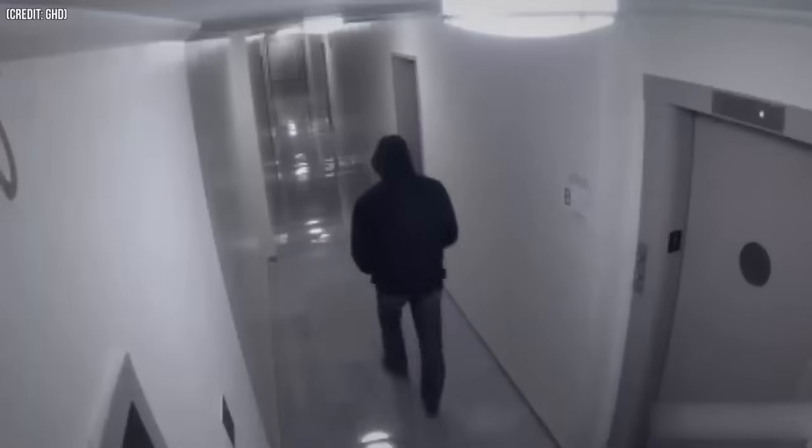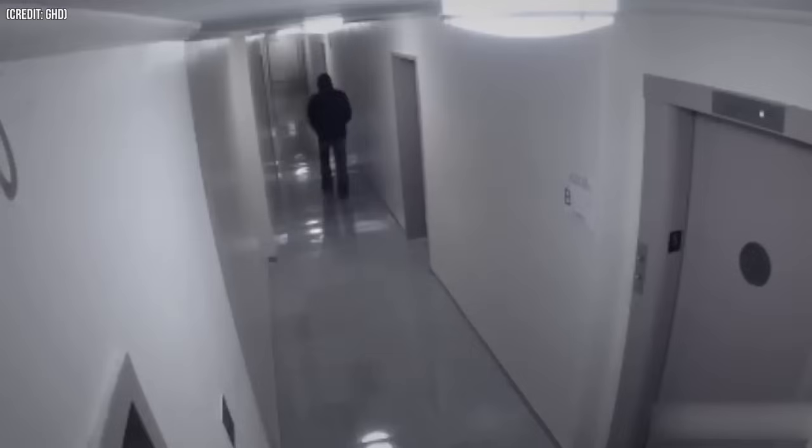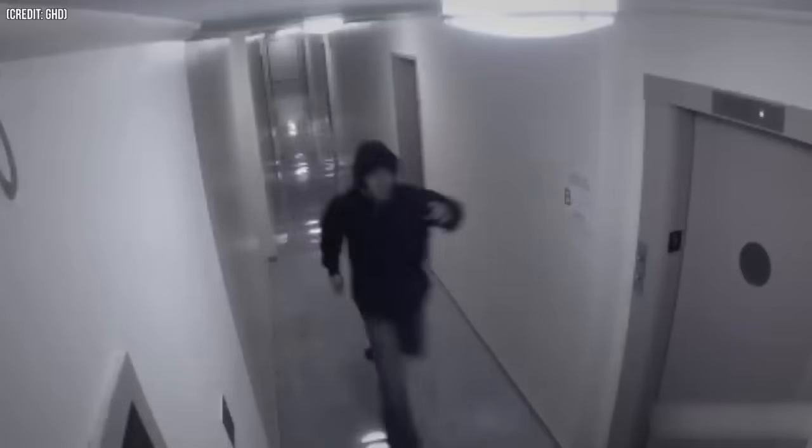Number 27. This CCTV footage shows a man dressed in a black hoodie and trousers walking in the building. Suddenly, a black smoke-like thing appeared, and it looked like it pushed the man to the ground. The man actually fell, but it didn't end there. The spirit then pushed him to the ground and dragged him down the hall by his leg, before letting go and disappearing as fast as it appeared. The man then jumped up and ran for his life without even looking back.